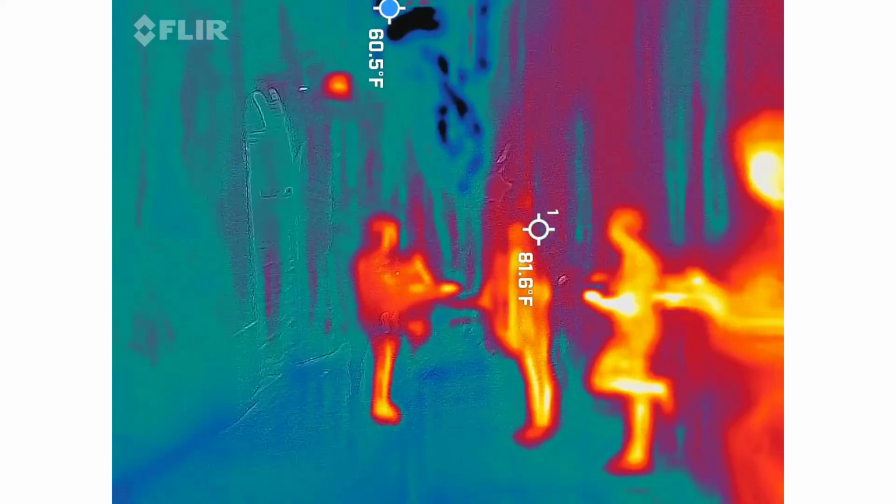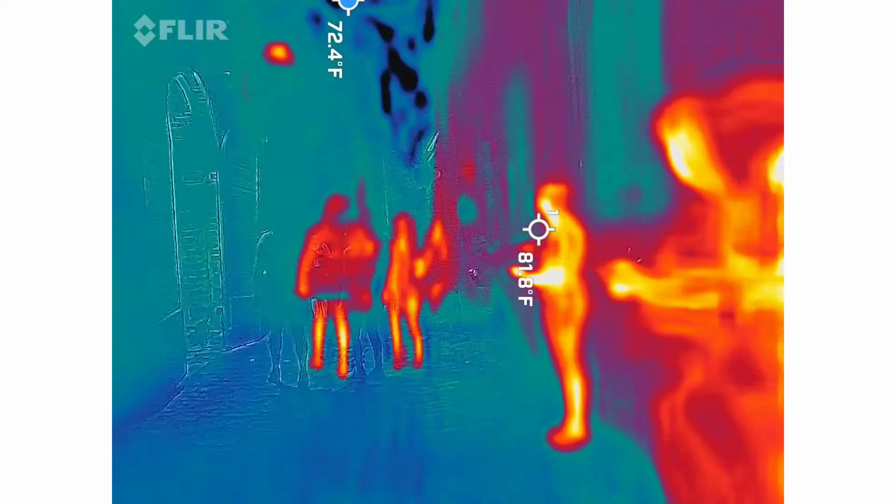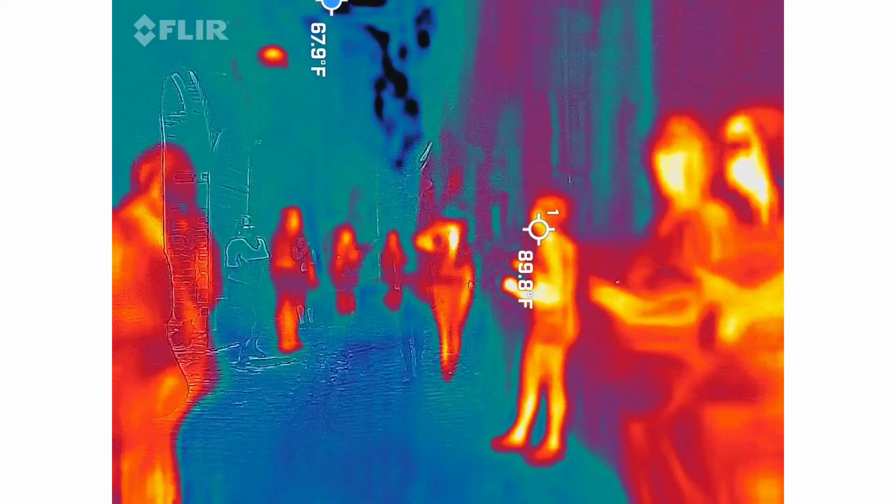Yeah, I see that. Again, they don't know how to use this yet. It's almost like I'm training the ghost on how to use it. So that's why I'm not assigning questions to this device yet.